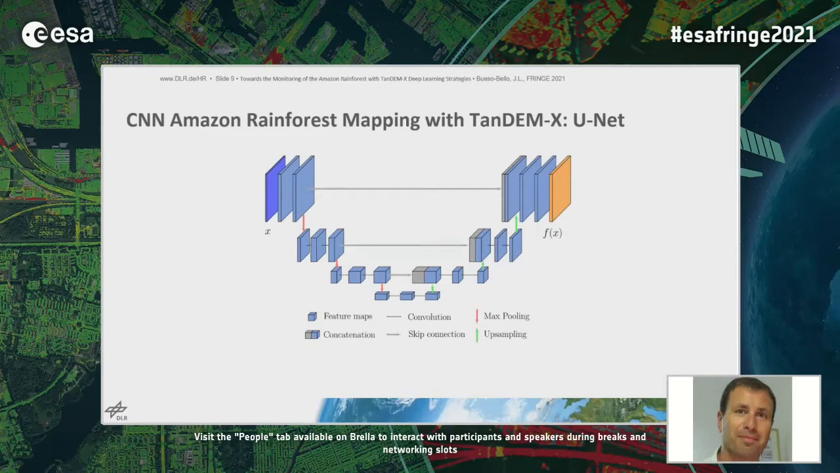The winner of this study was a classical U-Net with encoder and decoder. I mean, this is well known in machine learning, in deep learning. And then what we did in the actual work is we extended the input features. We use the interferometric coherence, the amplitude, and we extended it also with the height of ambiguity and the local incidence angle.